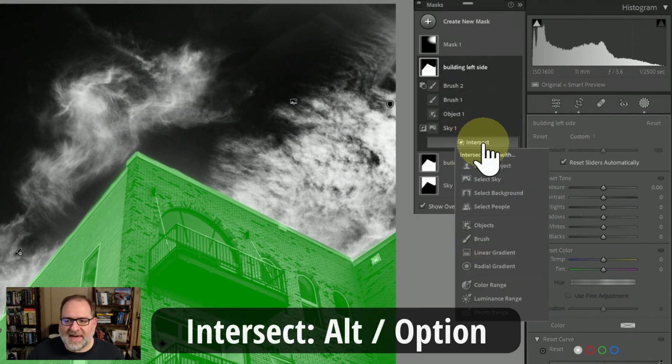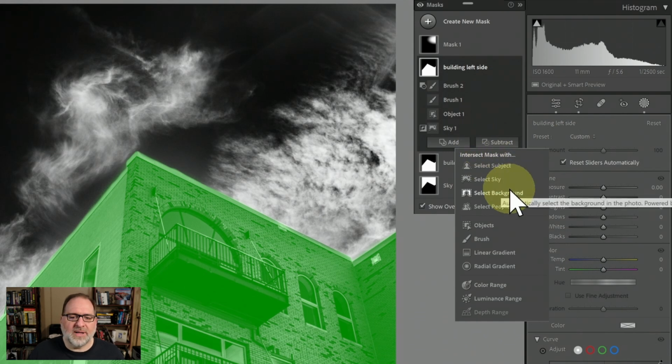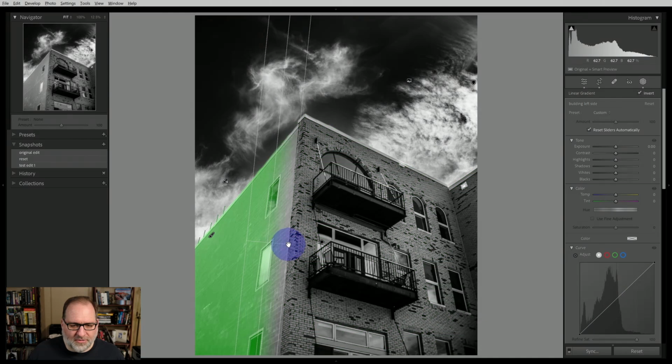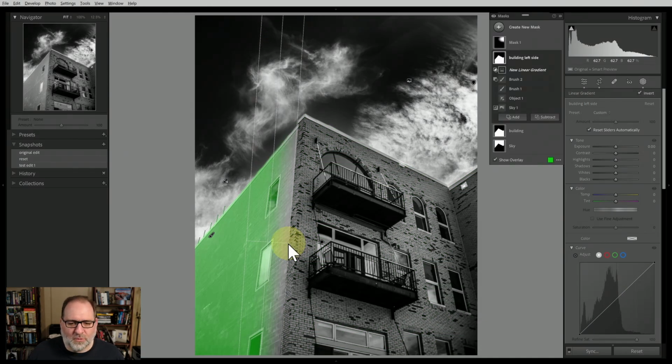And if I click that, then it'll give me this pop down. So I'm going to intersect my building left side with a linear gradient. So now that I've selected that, now I can draw my linear gradient on the image. So I'm going to come over here to the left side of the building, and I'm going to draw a gradient that is about parallel with the corner edge of the building here. If you look at the overlay, the green overlay in the image, this gradient is only affecting the building. It's not affecting the sky, which is exactly what I want.